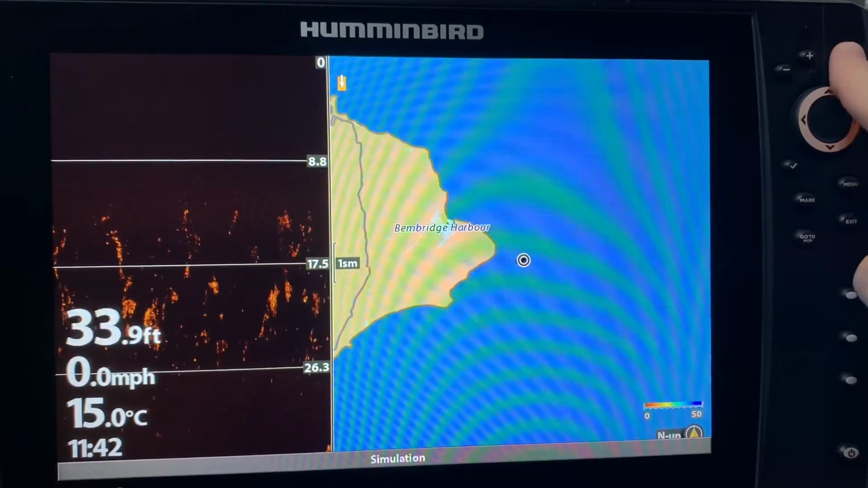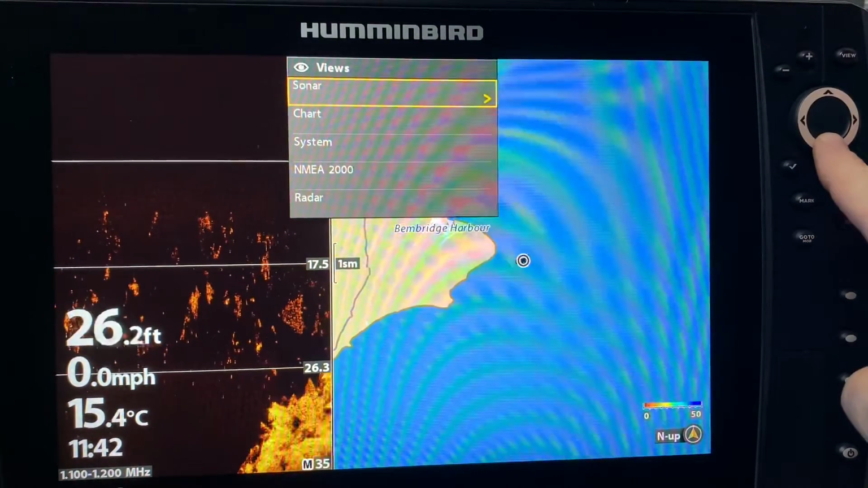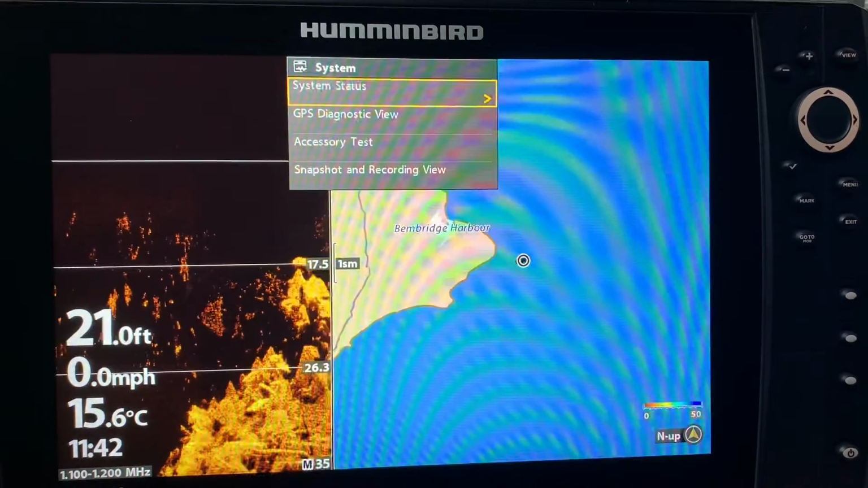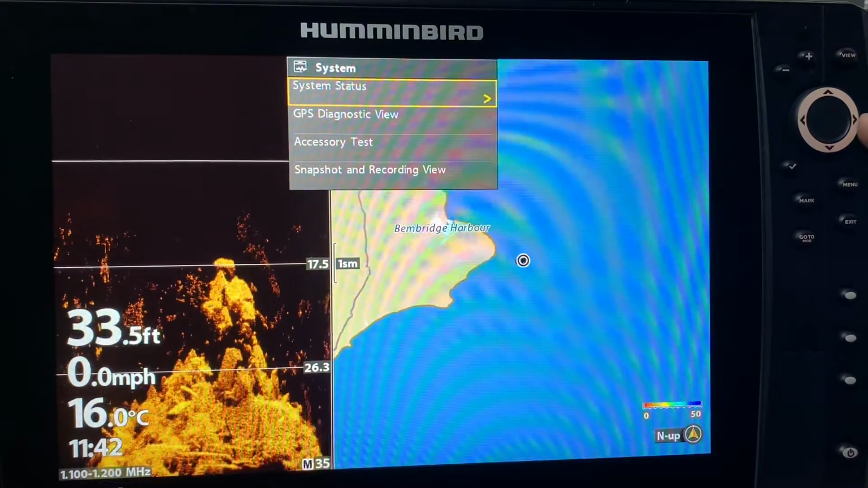Continuing on, I want to see what else I can see with my view button. So now I go down from the sonar to chart to system, and I right click on the system, and I have different options here. So let's go through them.